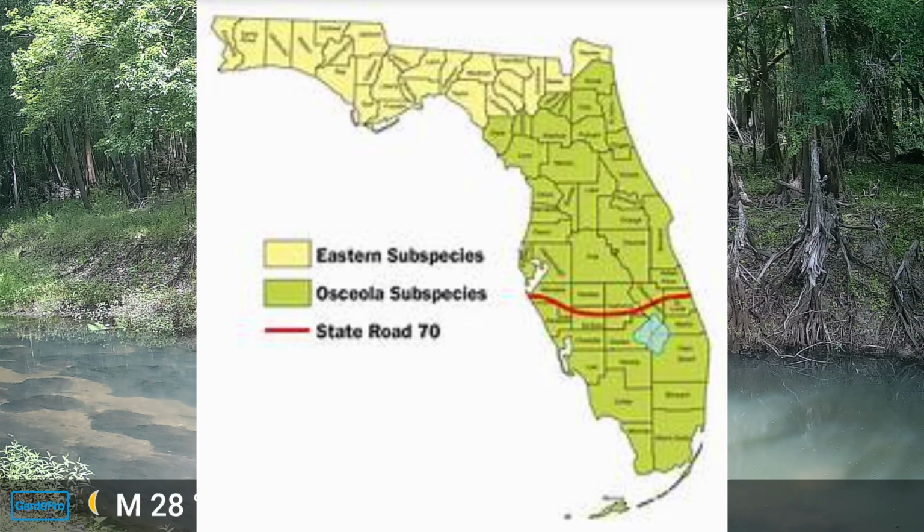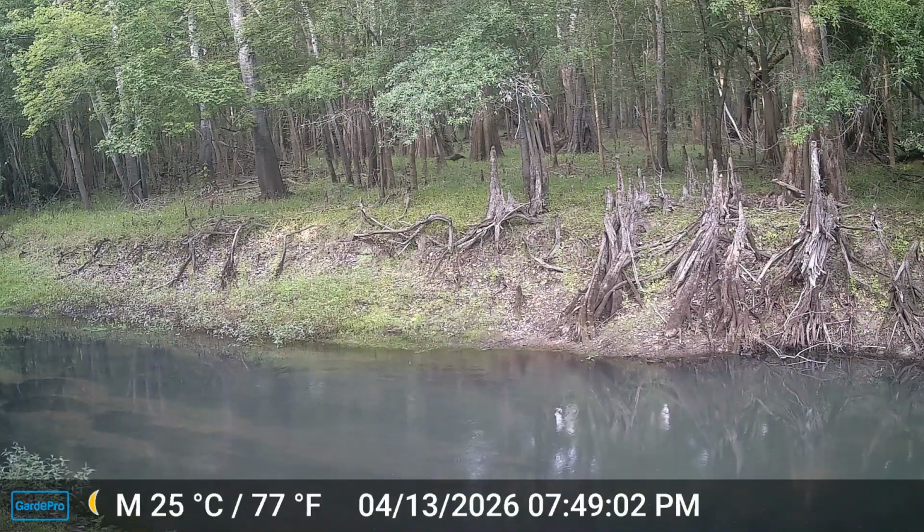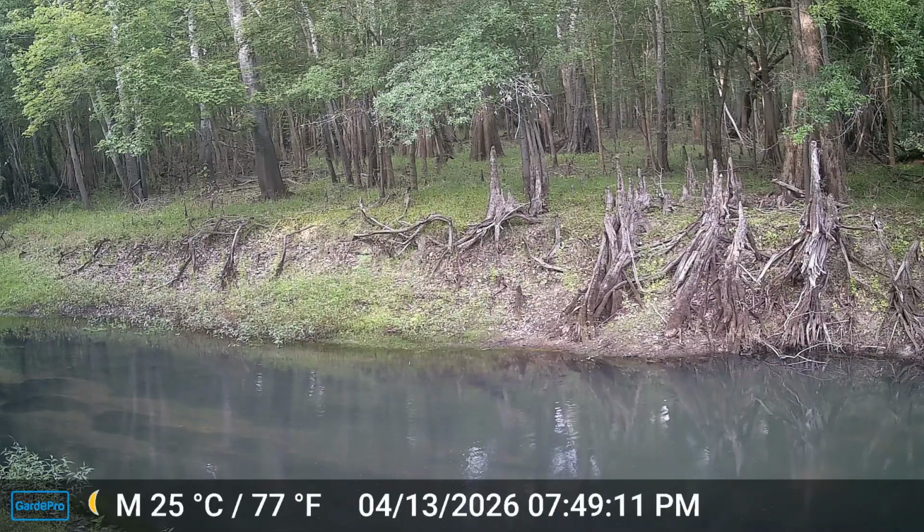So being a hunter and a tracker, I like to teach a little bit here. When you're seeing an animal in your area on the game camera, you can get to know them, know what they are, what they feed on, what they eat, and what kind of habitat they're in.